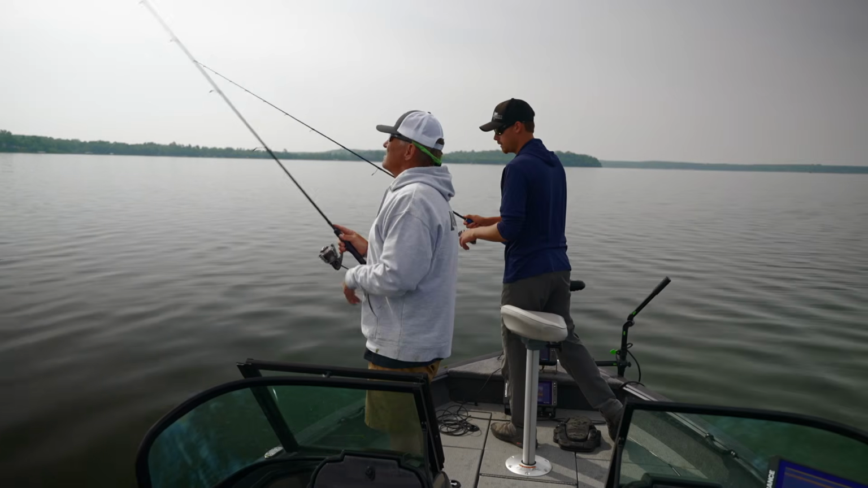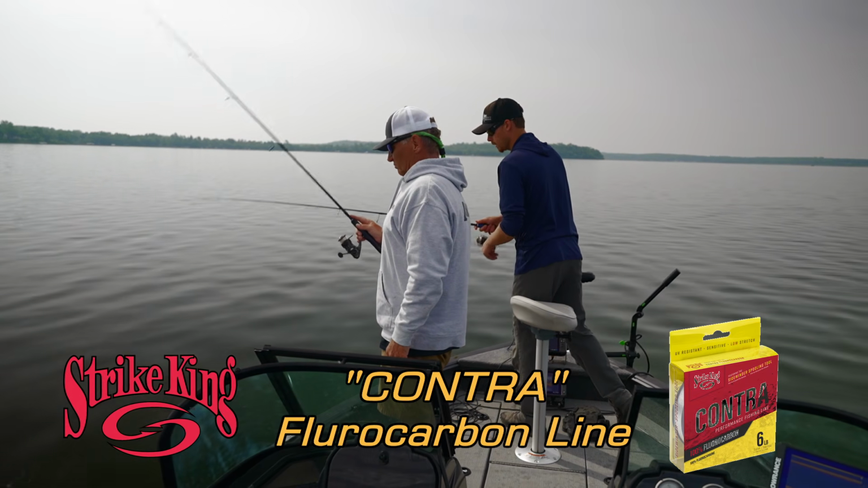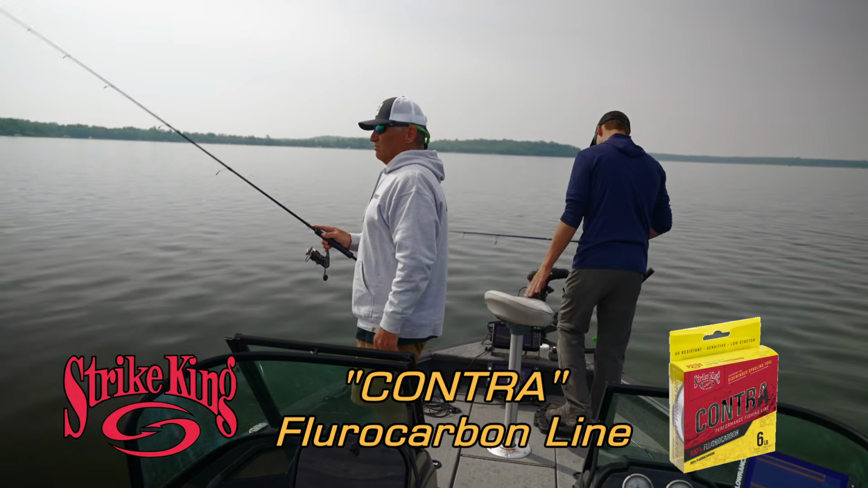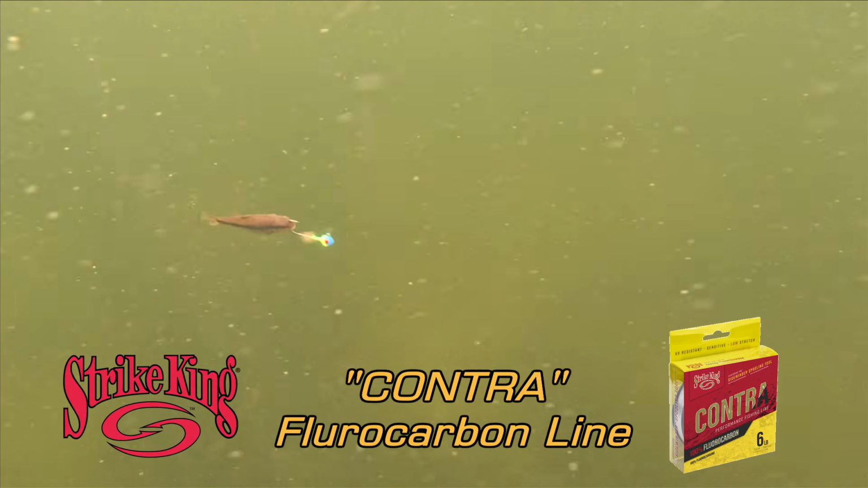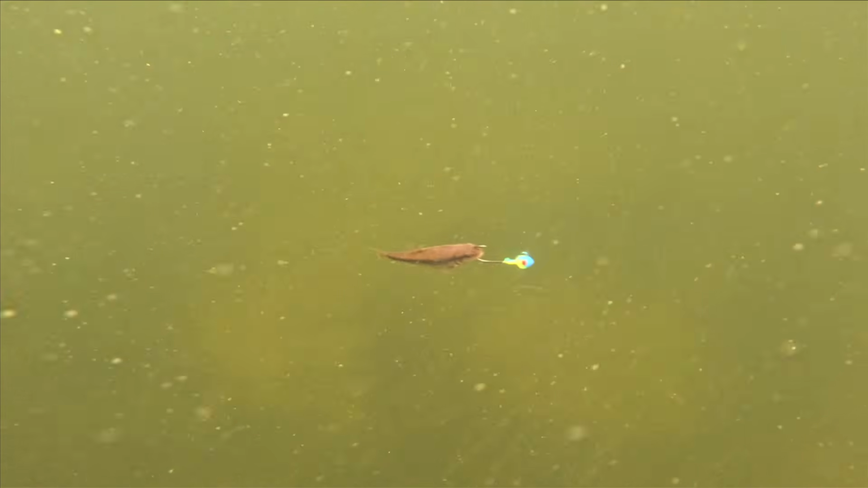The final component of the system is the fishing line. I'm using 6-pound Contra fluorocarbon. It's low vis so the fish can't see it. It's also fairly low stretch so you can really feel the bites, and you've got good hook setting power. And that line is strong. It keeps those fish from burying in the weeds and breaking you off.